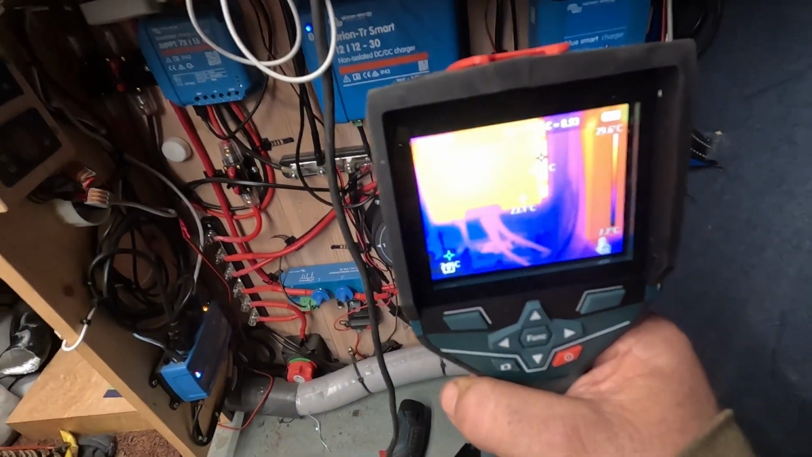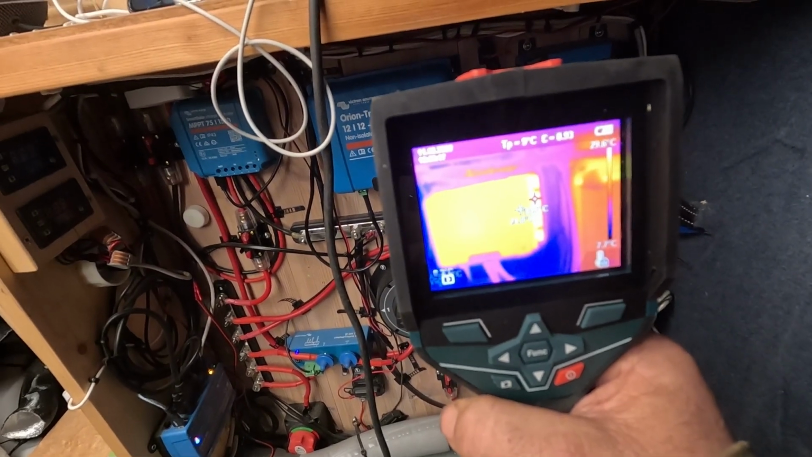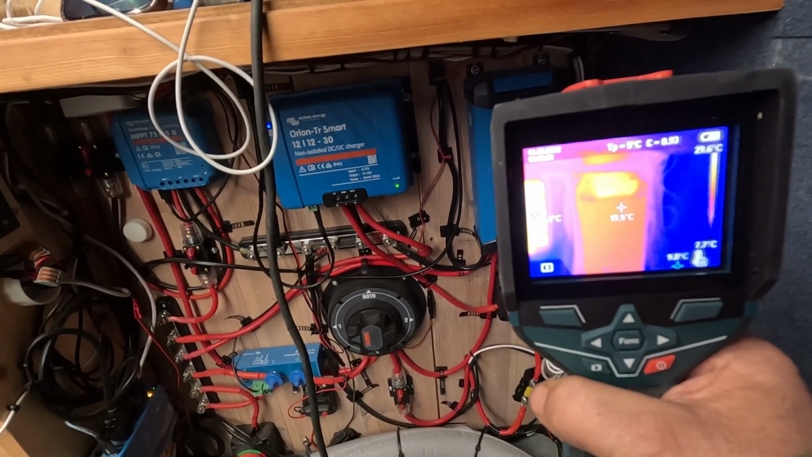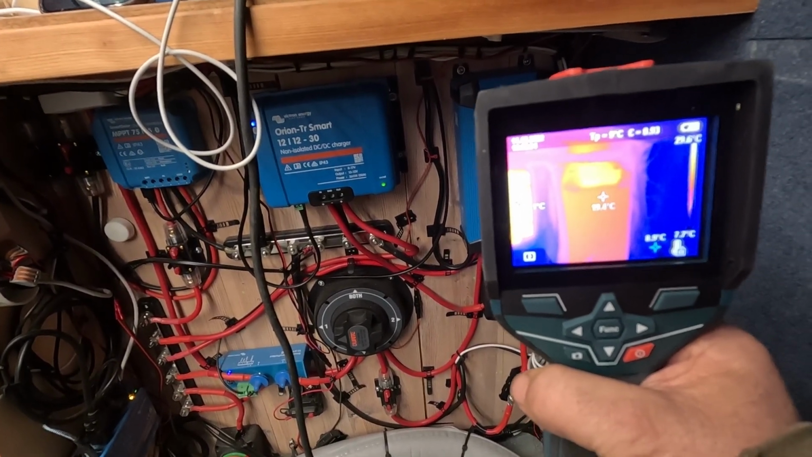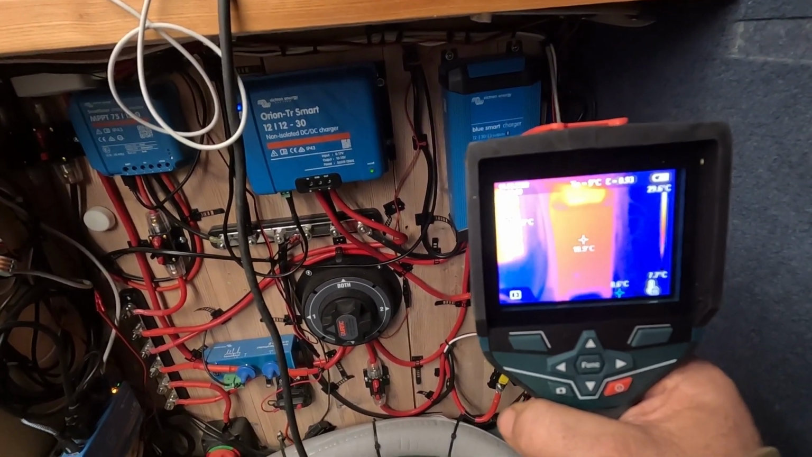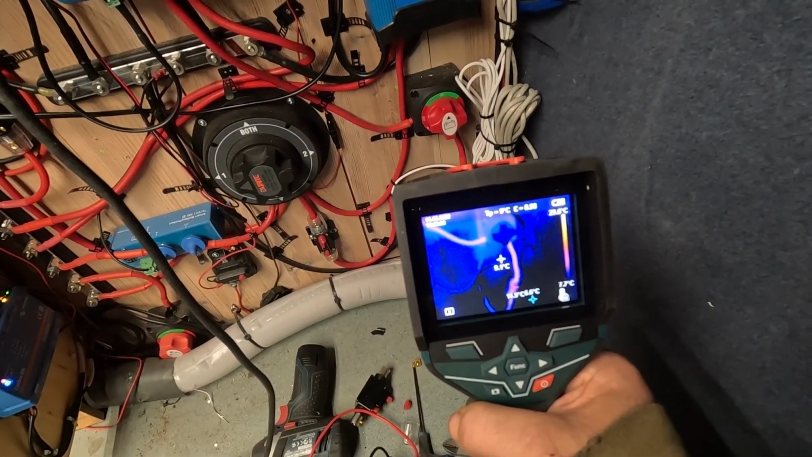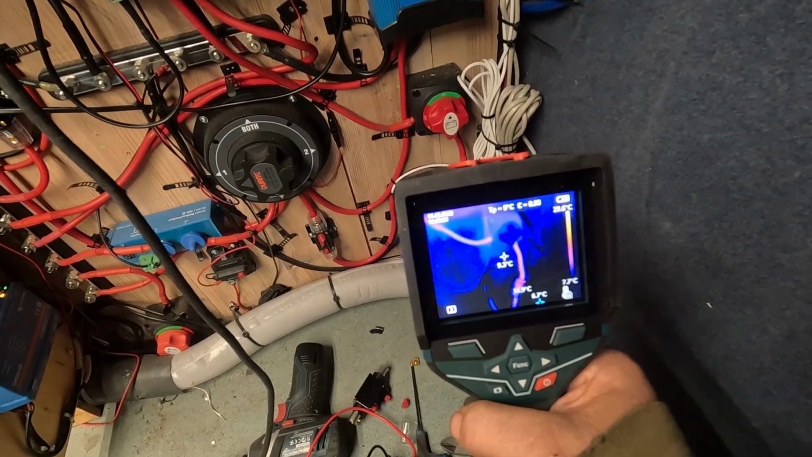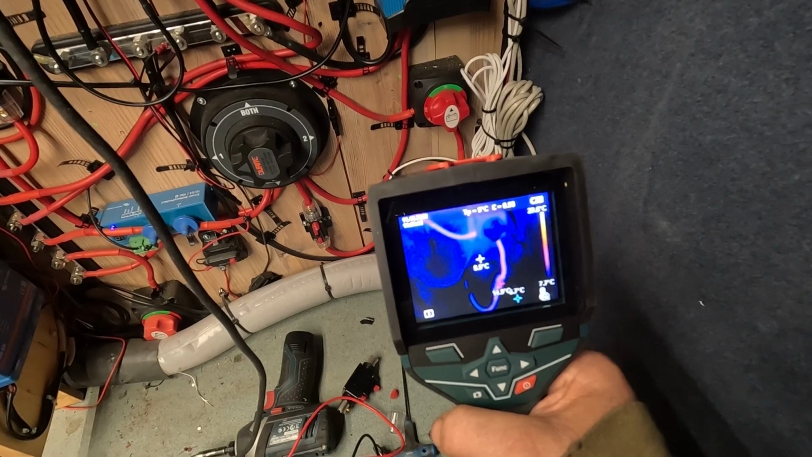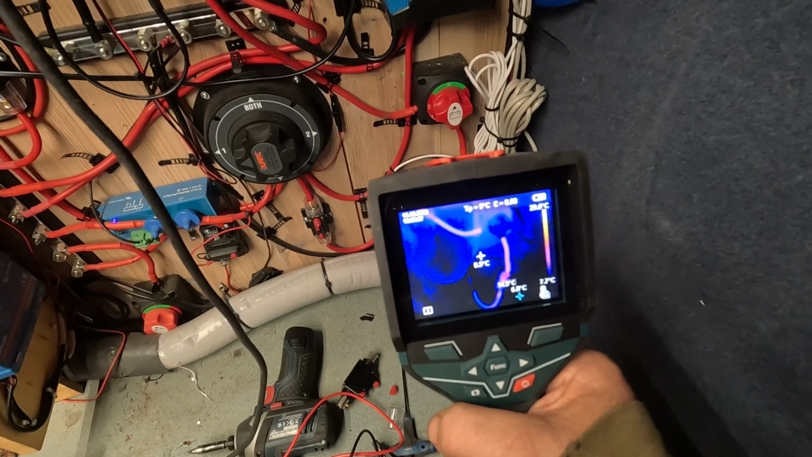Now the DC to DC charger at the back of it is at 30 degrees, and I've had the battery charger on, the Blue Smart charger, and that's sitting at 24 degrees at the top. It's turned off at the moment. Having a thermal camera definitely helps when you're fault finding a high current spot. Without this thermal camera, it would have been a case of just feeling the joints with your fingers and deducing which ones were warm.